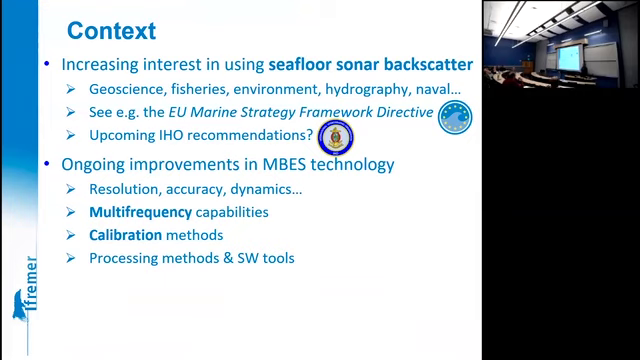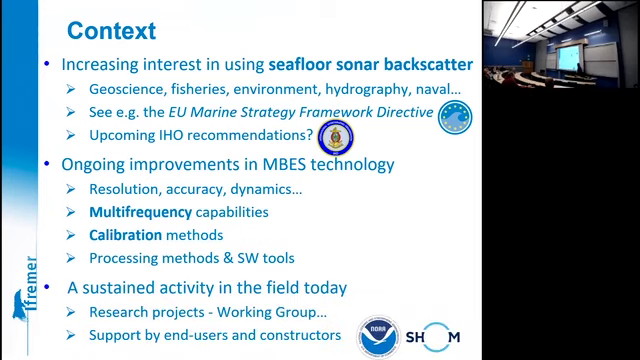And calibration methods for backscatter are being developed today, together with the development of dedicated software tools. So today, there is indeed significant activity in the field.